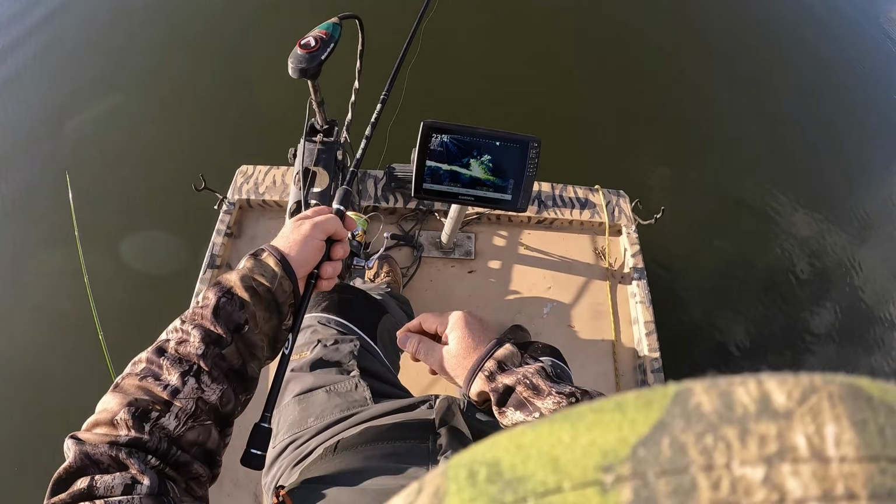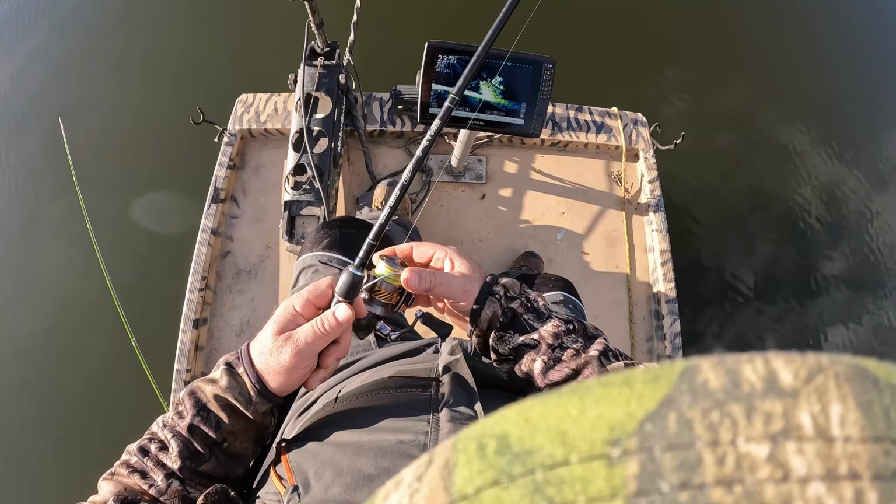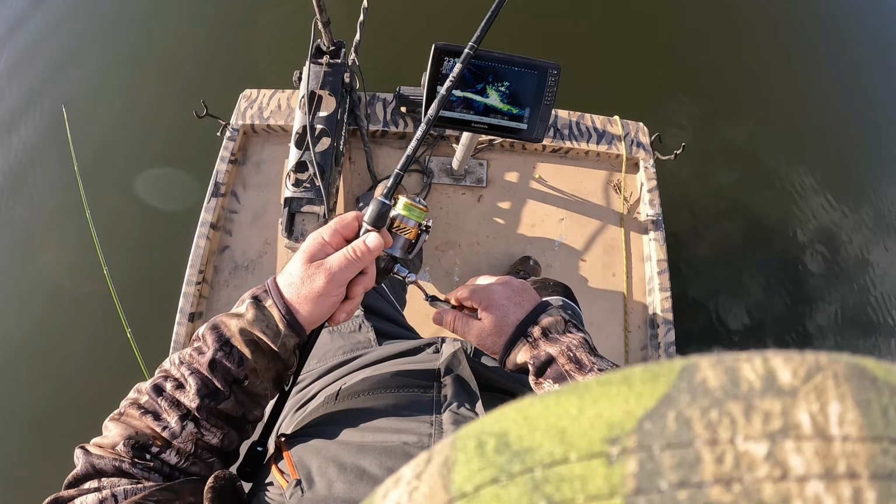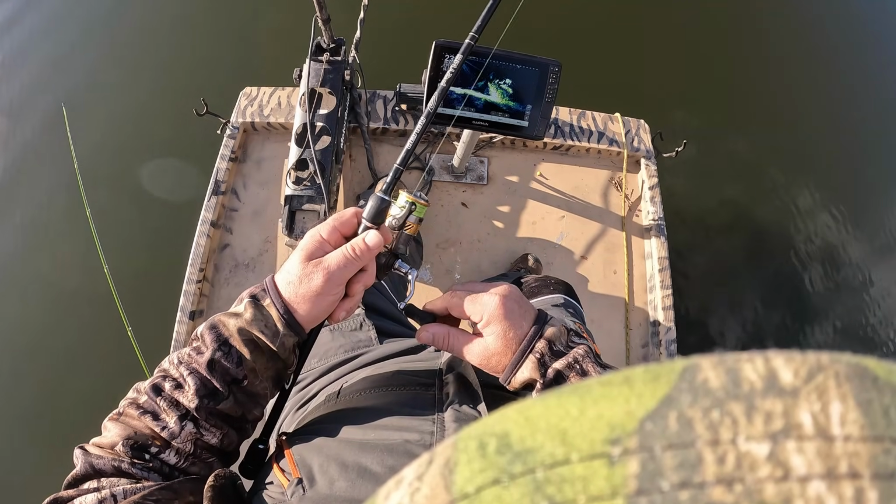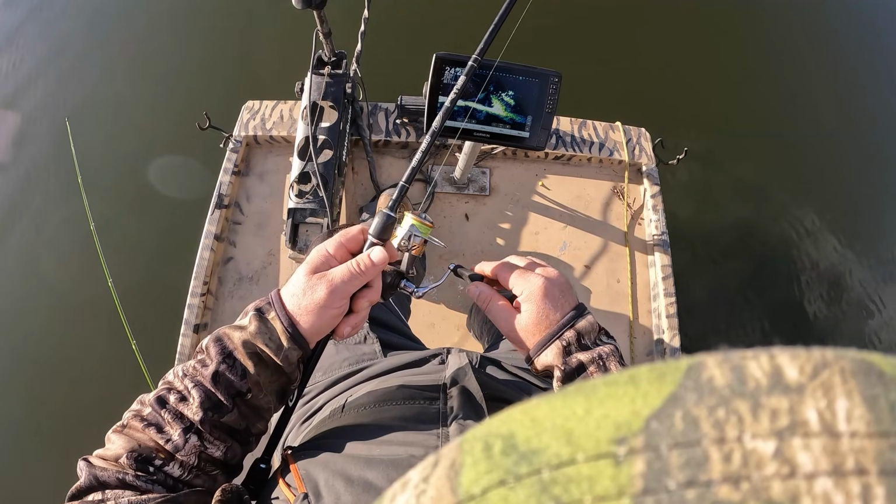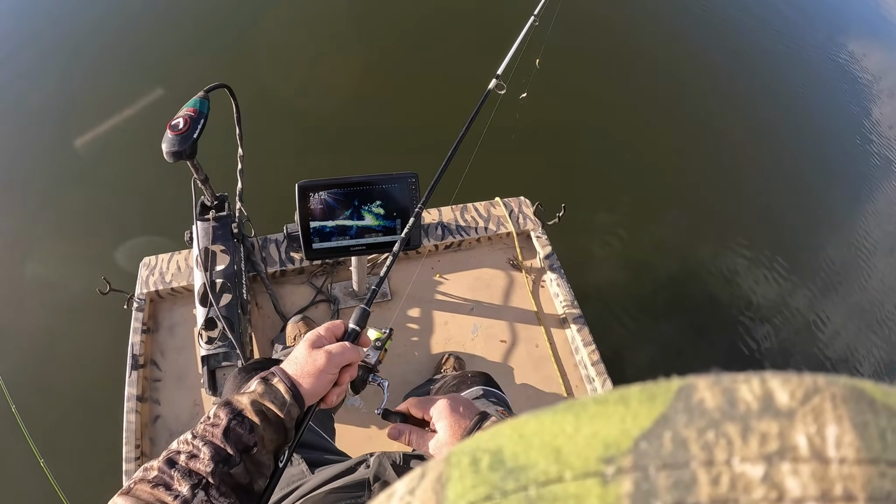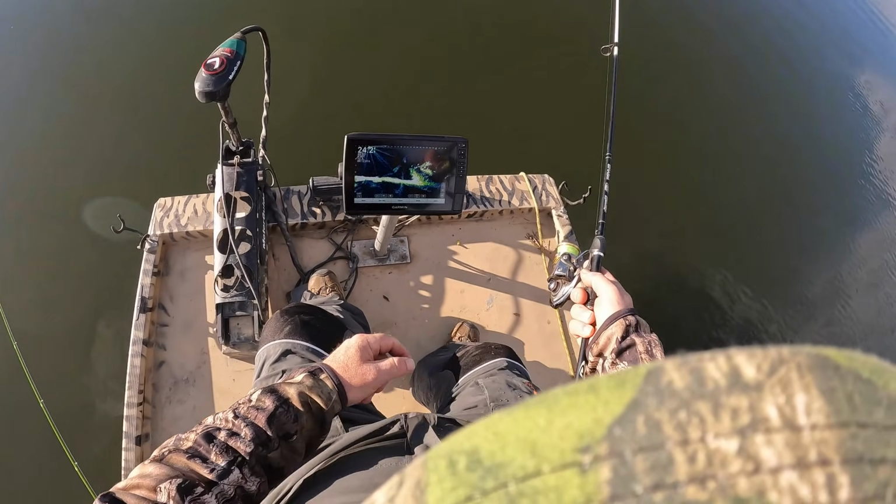Kind of sad. I've just been craving fish. It's hard to believe that many fish down there. I just had one peck it. That's about all he did was peck it. I think he just licked the tail. That's about all he did. It's hard to believe out of all them fish down there, not a single one of them wants to eat.